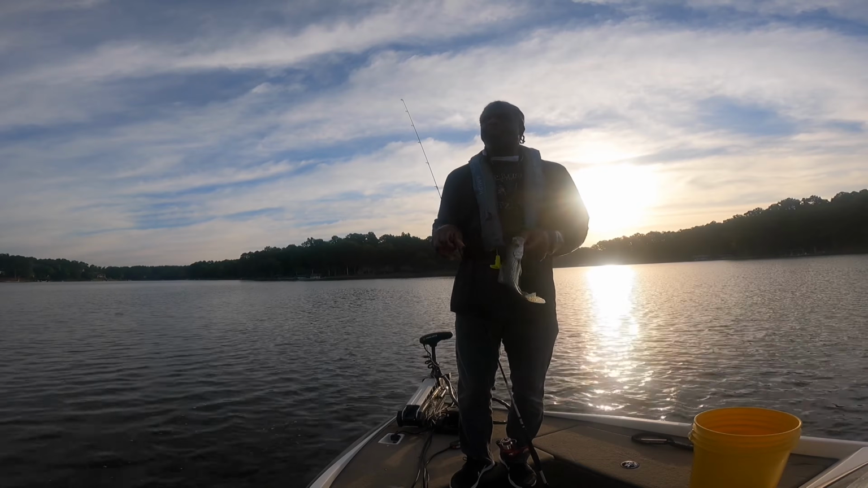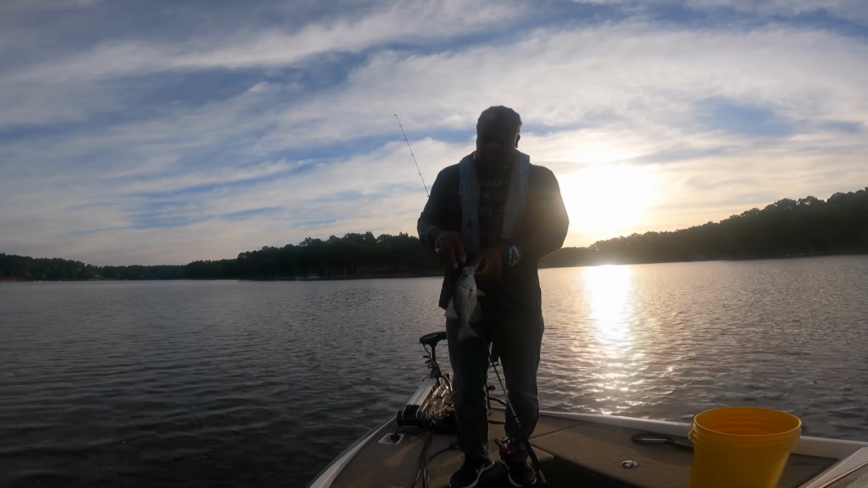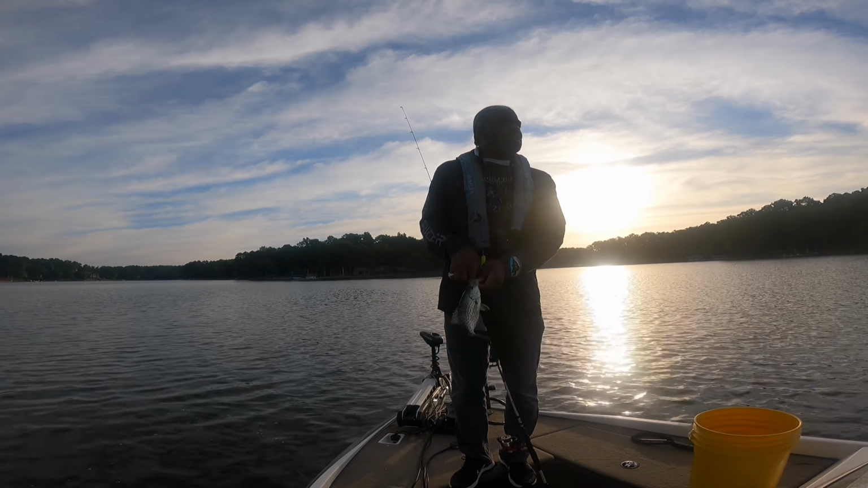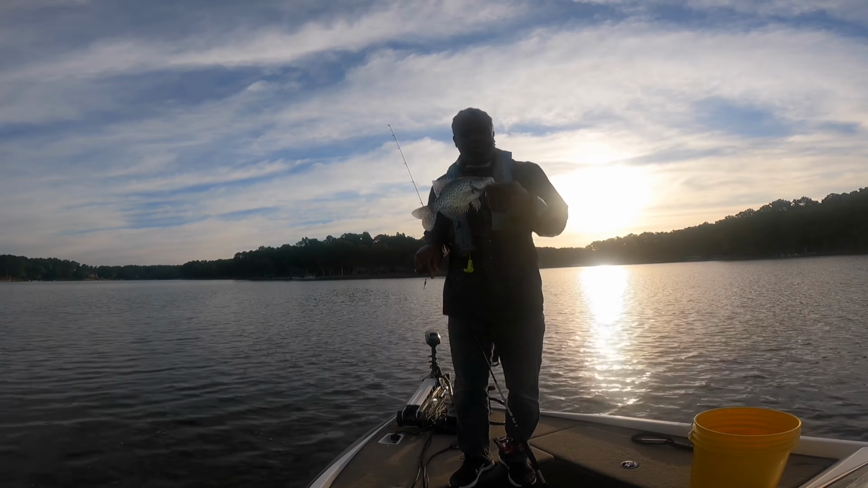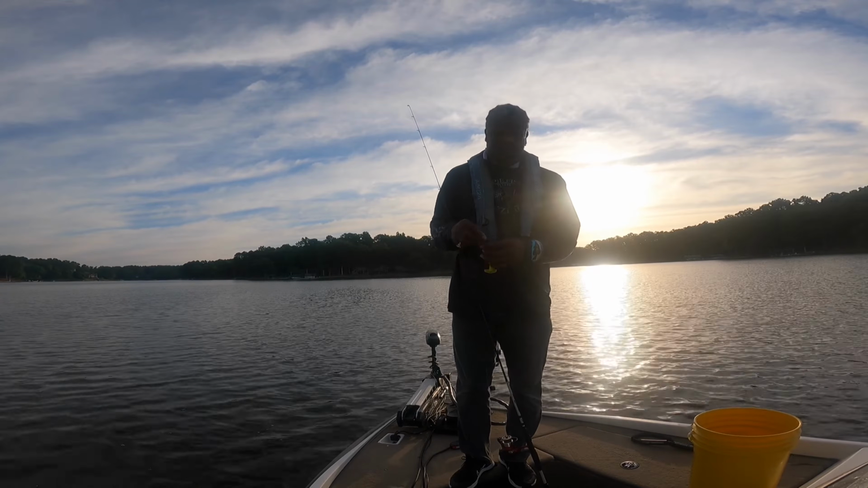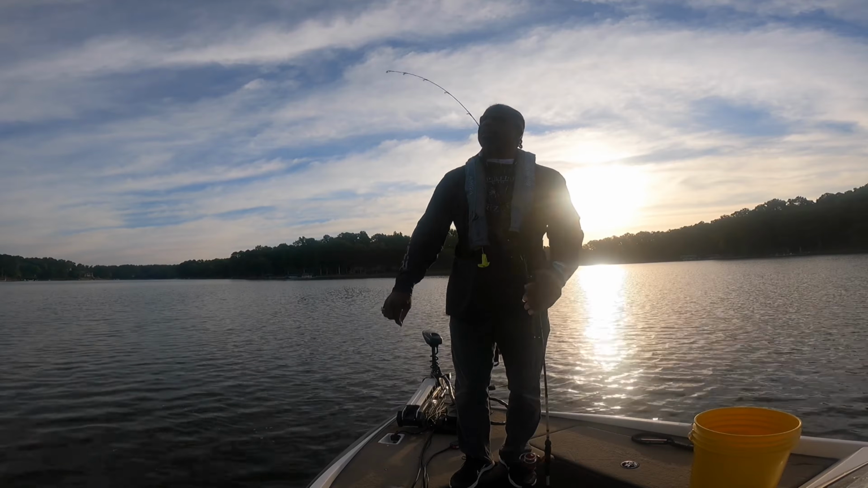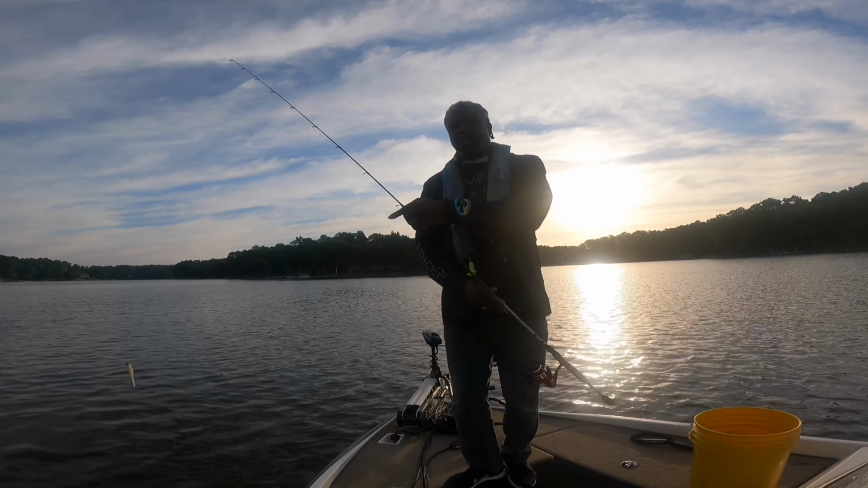So the other thing, again, the biggest adjustment that I'm finding right now is getting used to using this foot pedal, the stump switch. And I really am struggling to figure out which side of this arrow to throw the bait off of. Let me show you what I'm talking about.